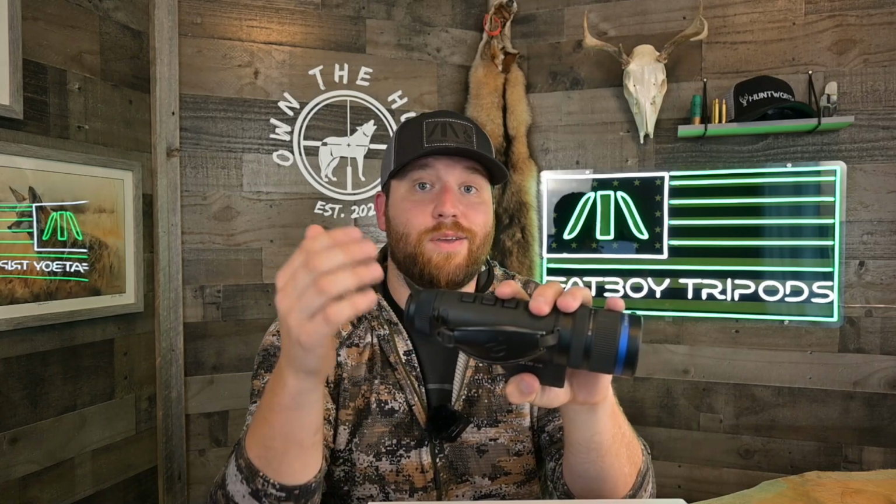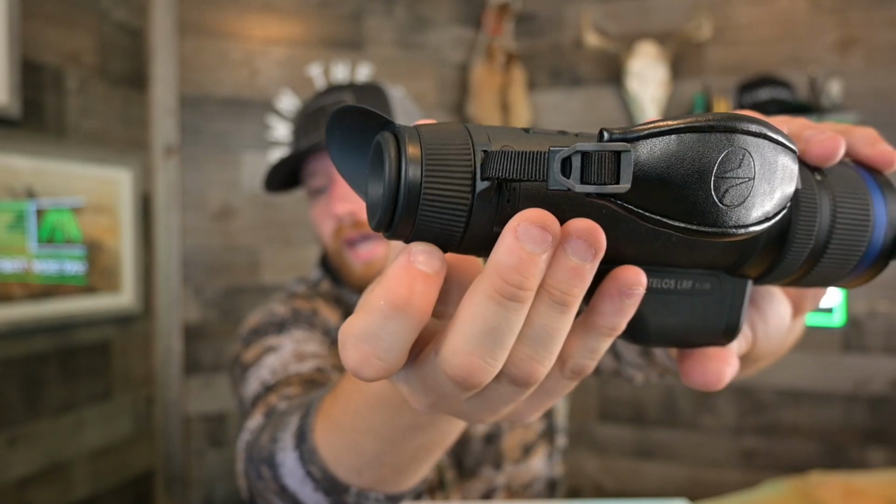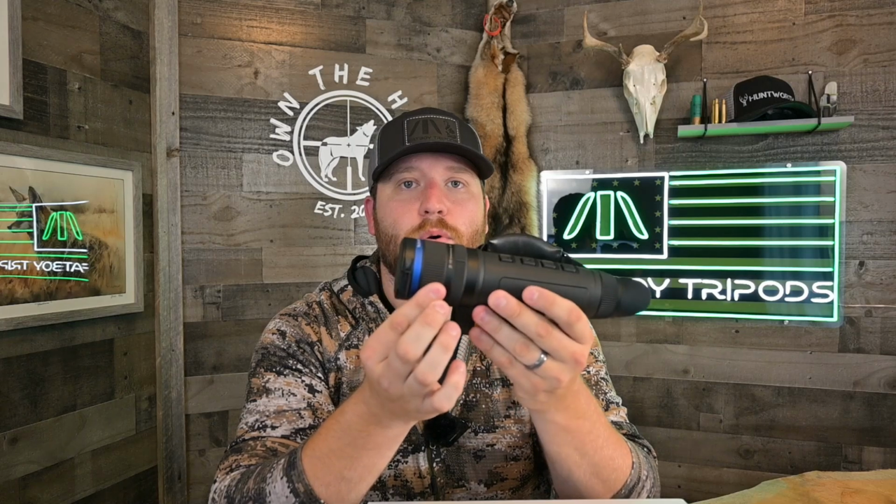I love what they did with the rear diopter. A very nice ring, easy to get a hold of. It's a little on the loose side, so it can come out of whack. If you have it adjusted just how you like, this rear diopter can get bumped out of whack just by sliding against your clothing. But that rear diopter, I'll show you guys. You just turn this wheel and adjust the image inside. You're basically trying to get the menus and all the text on the screen nice and clear. That's what the rear diopter focus is for. Then you use your front focal ring for actually focusing the image. If you're looking at deer or coyotes or whatever at a certain range, you're going to use that front focus ring for doing that.